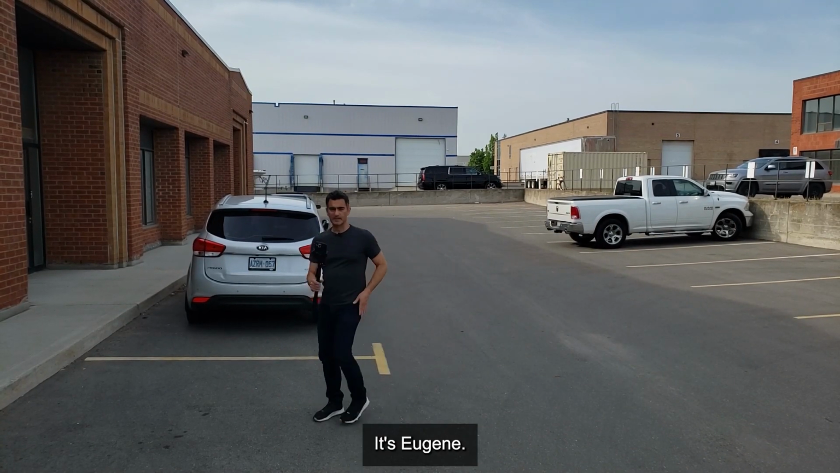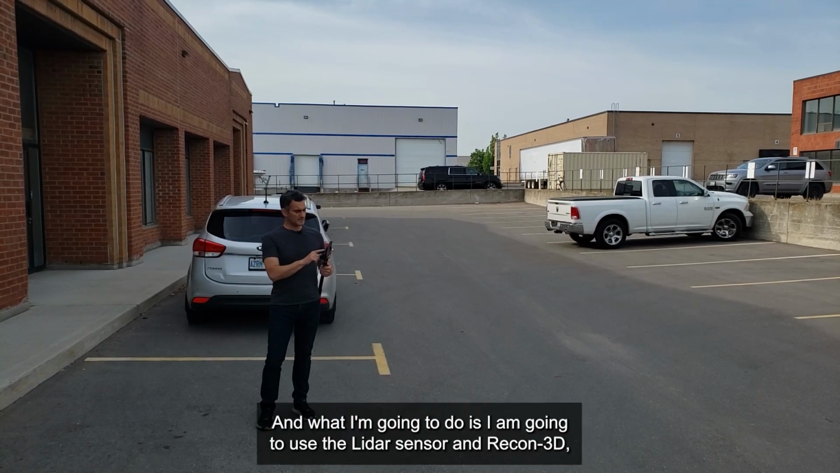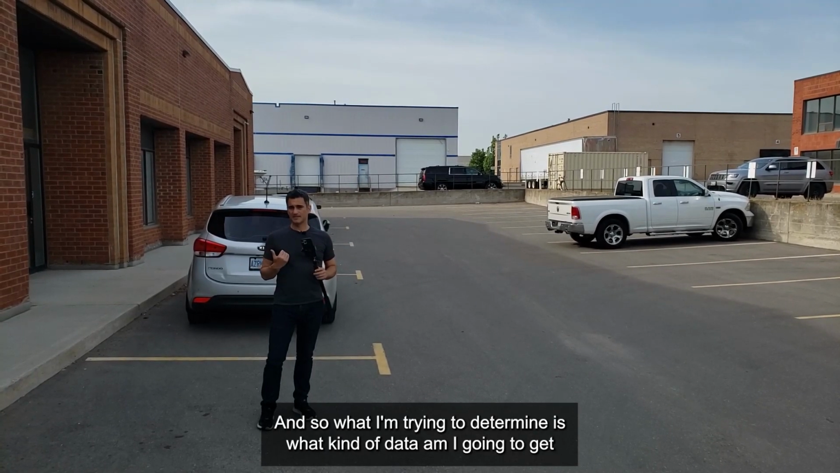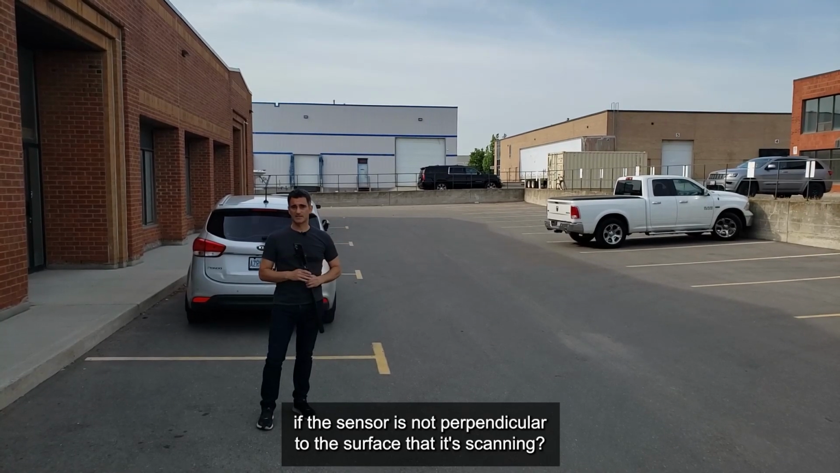Hey everybody, it's Eugene, and today we're going to be doing a very quick experiment. I am going to use the LiDAR sensor and Recon 3D, and I'm going to be changing the sensor's position relative to the ground. What I'm trying to determine is what kind of data I am going to get if the sensor is not perpendicular to the surface that it's scanning.